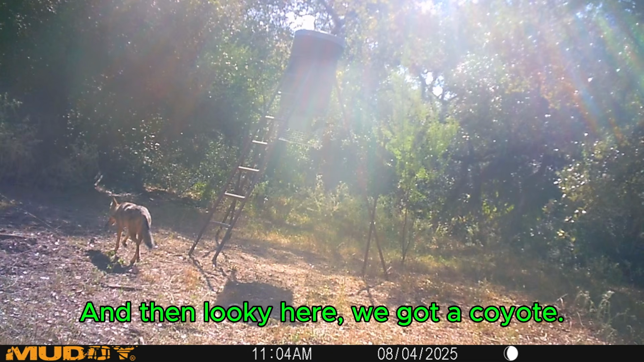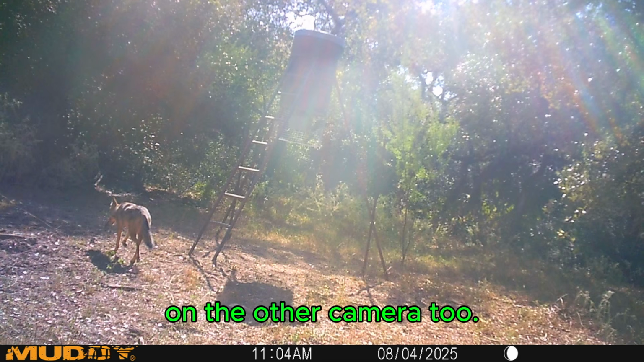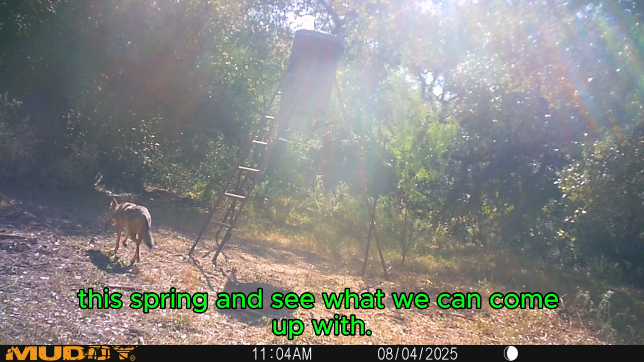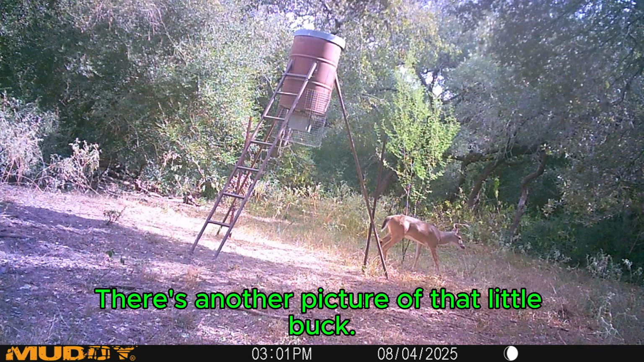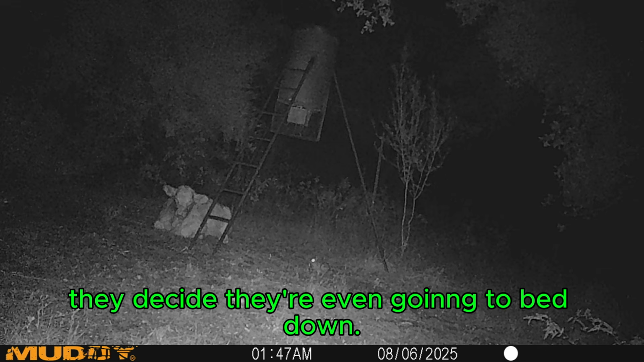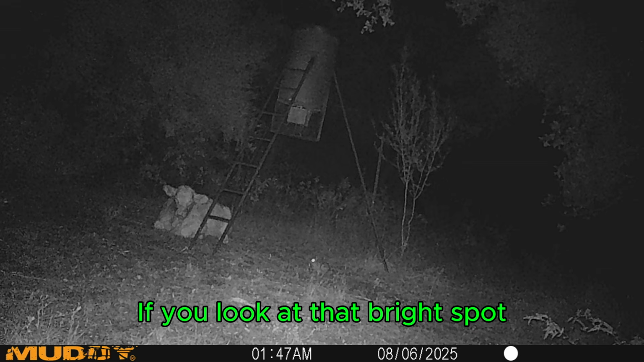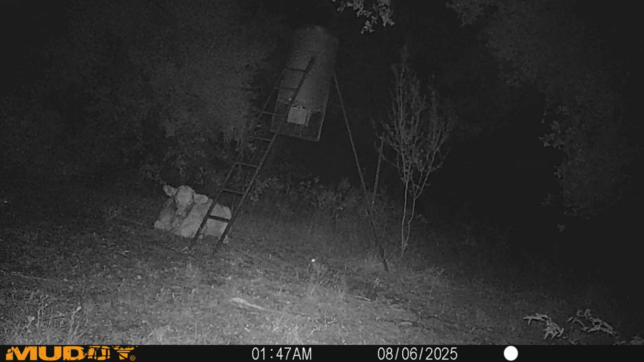And then looky here, we got a coyote. I actually got some pictures of coyotes on the other camera too. So here's a coyote. We're gonna do some coyote calling for y'all this spring and see what we can come up with. Ought to be pretty interesting. There's another picture of that little buck. Yeah, local cows, they decide they don't even bed down. And if you look at that bright spot right directly underneath the feeder there, that's a little cottontail rabbit.